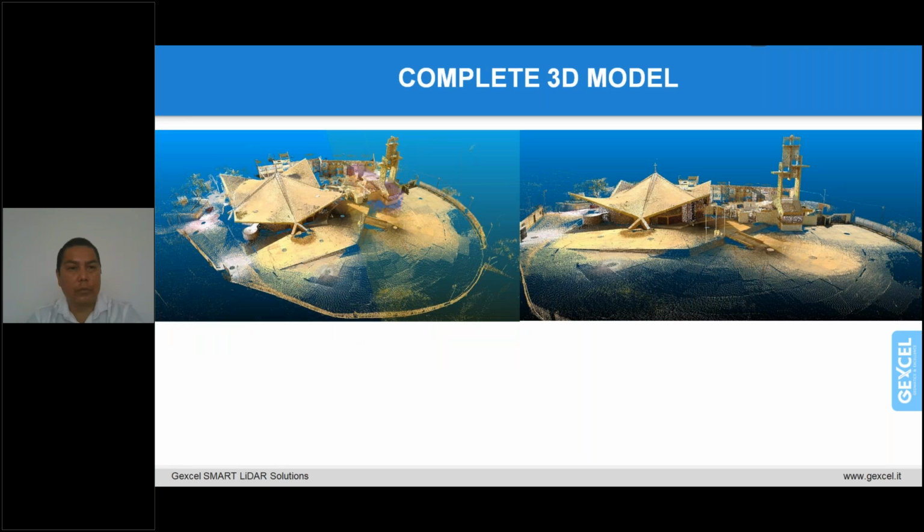So one of the first results that has been obtained was the complete 3D model.